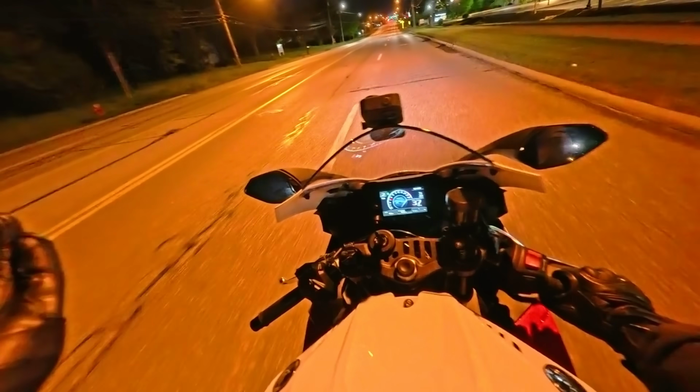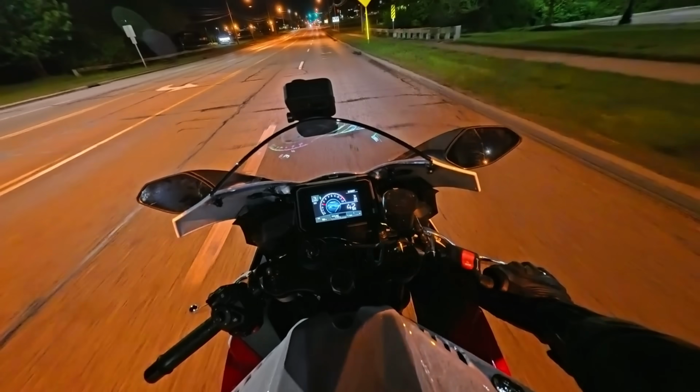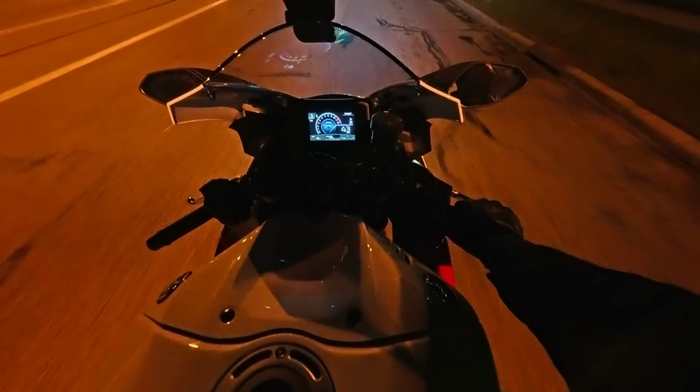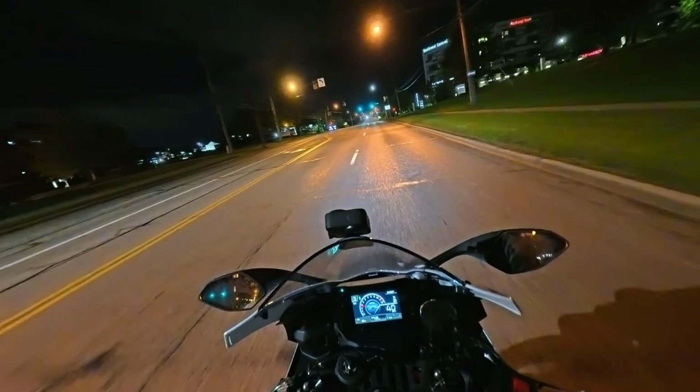It's perfectly smooth, just like second to third. Obviously on my R6, when you're full throttle, full beans, it's gonna shift smooth, but the fact that this bike can do it at low speeds, barely even accelerating at all, fine. That makes this bike 10 times more rideable.